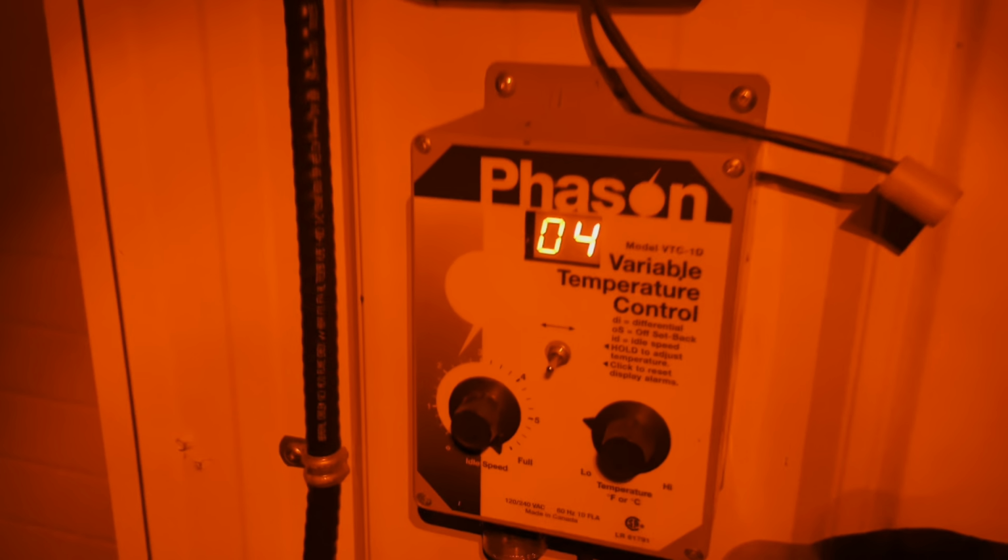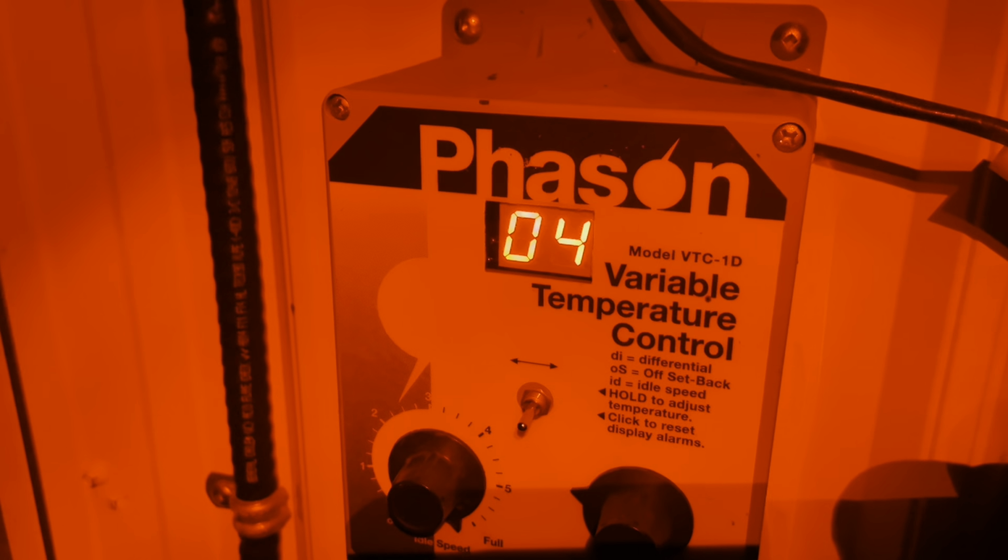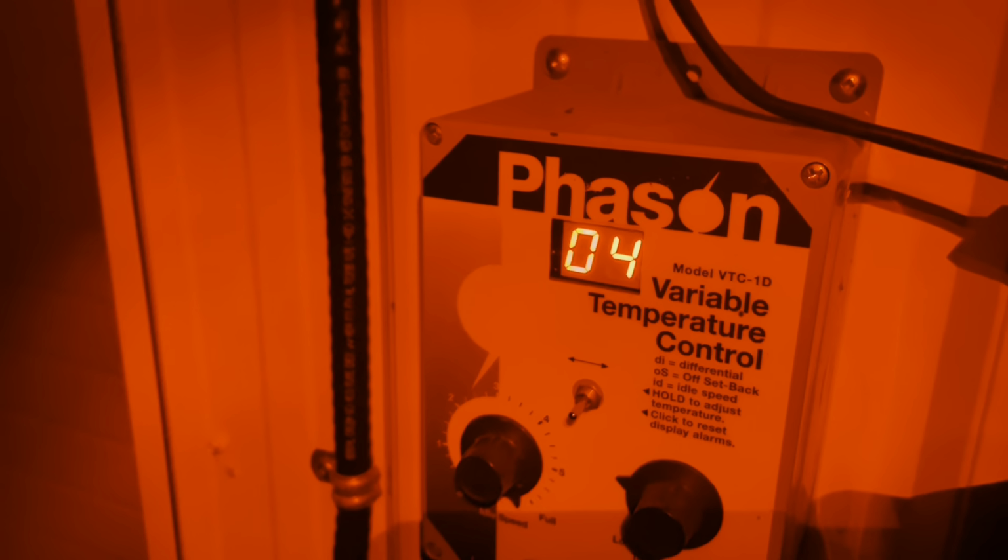It's minus, what is it, 27 out tonight. The shed's holding at 4. Fans are in idle, so there's still a steady breeze of air coming into the shed. As you can see, the air intakes are all frosted up right now.